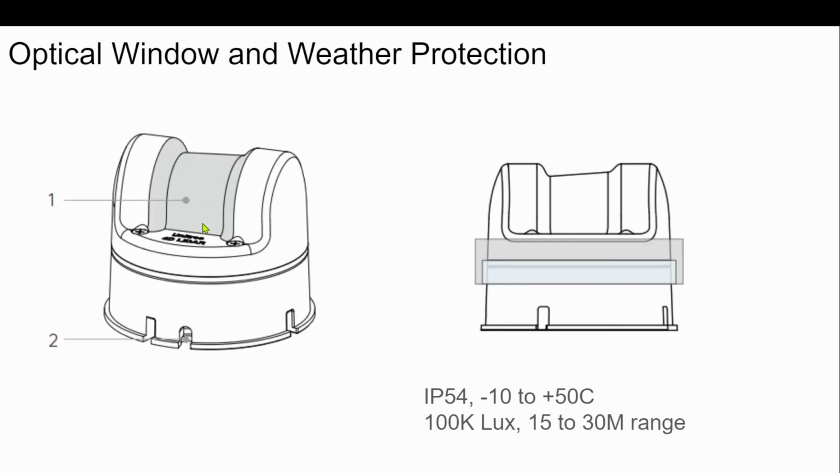The optical window is the section that you need to keep clean. And this gap between the rotating upper part and the base right here, this is showing the area where you'd want to shield it against water ingress if you're operating it outdoors, because rain can get into that little gap right there.